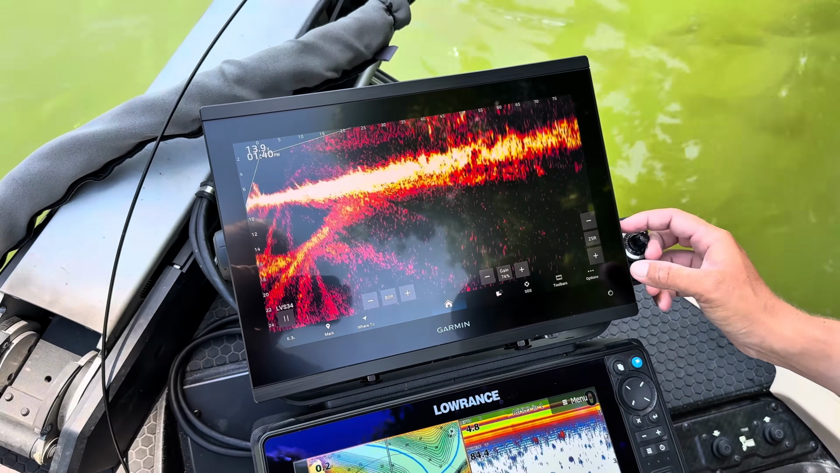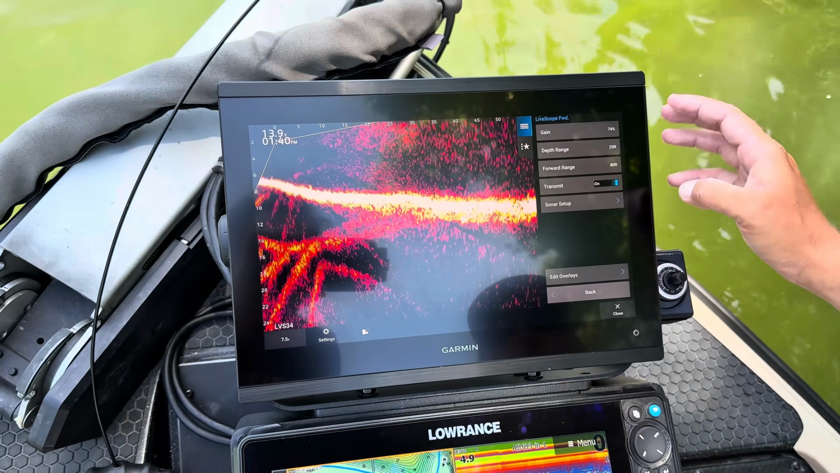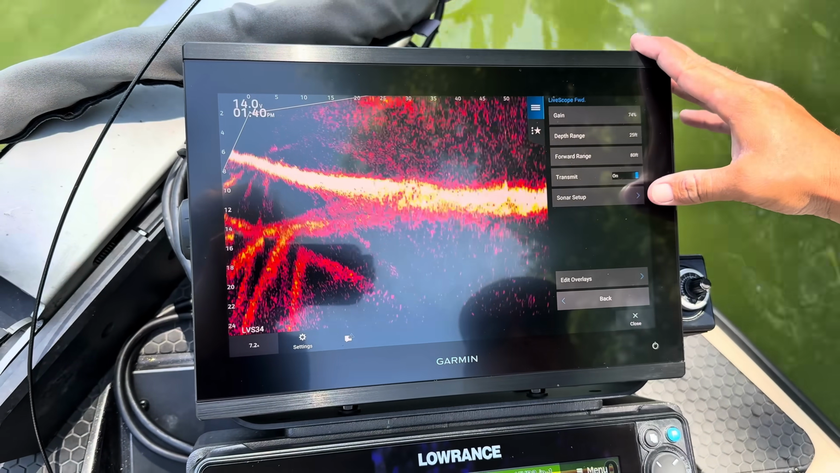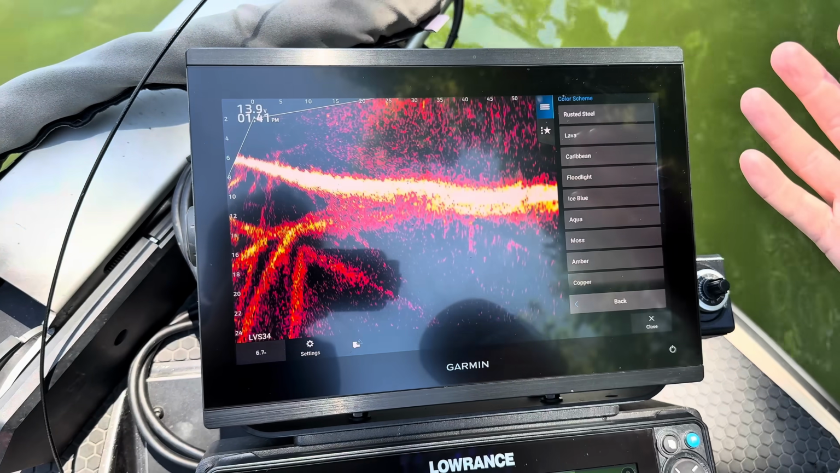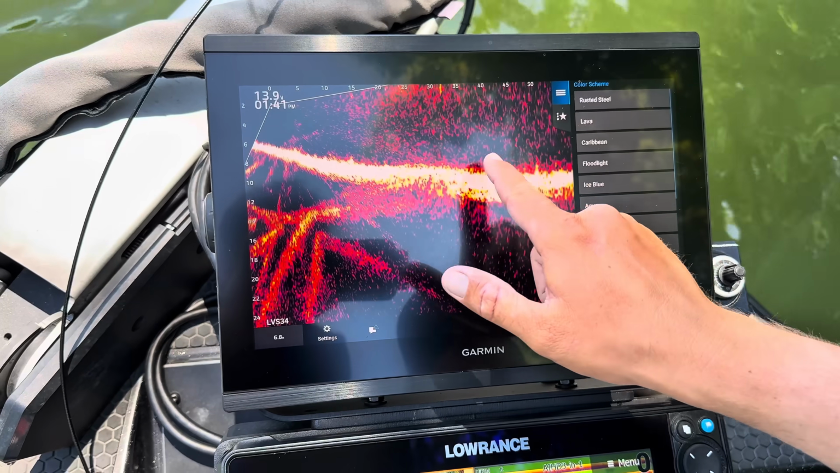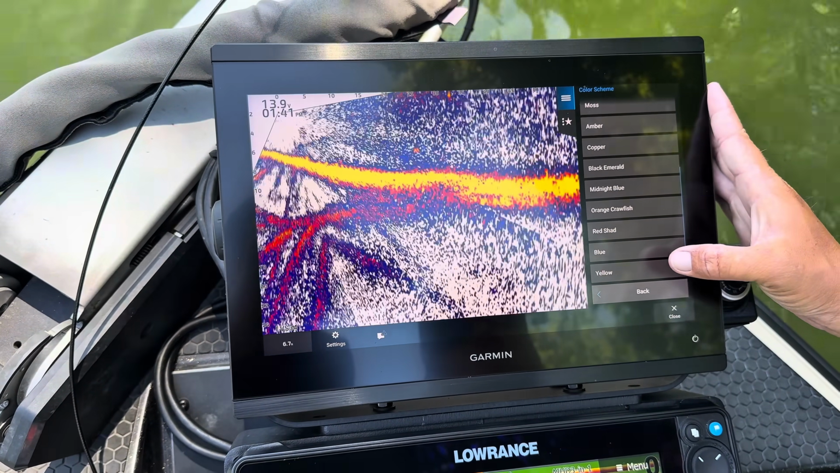Okay, so let's go into the options. Open it up. So right here, I'm on forward range. I'm gonna go into sonar setup, appearance. You got color scheme. I'm on lava right now. Truth be known, I do not have a preference on this. I keep it as long as it has the black background, as opposed to, not a huge fan of the blue or the yellow.